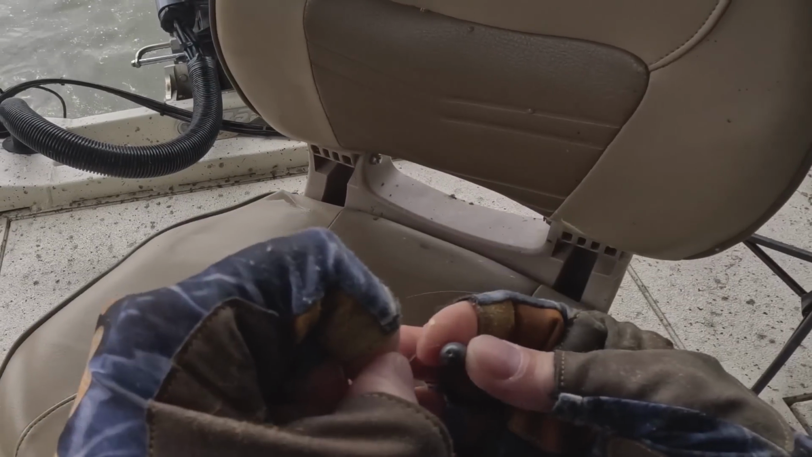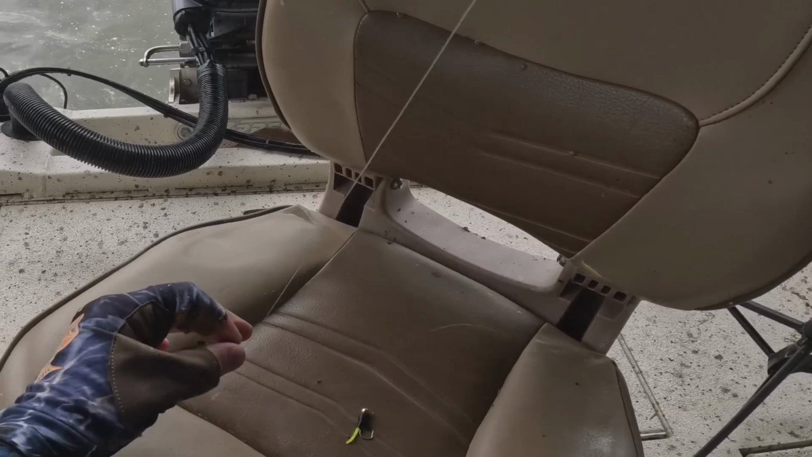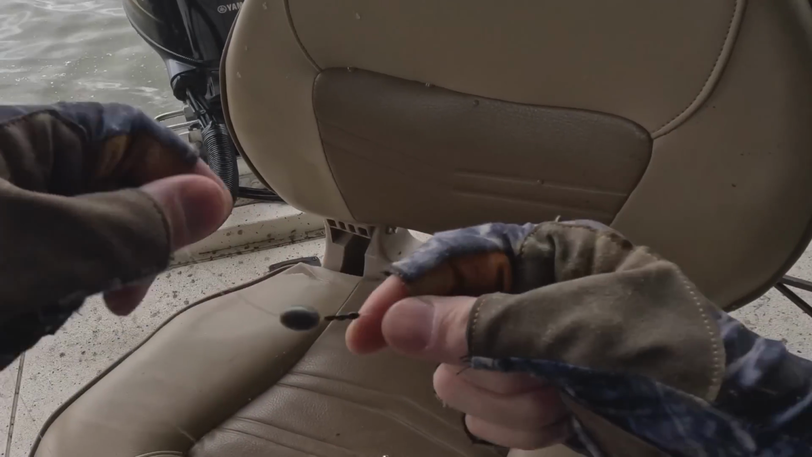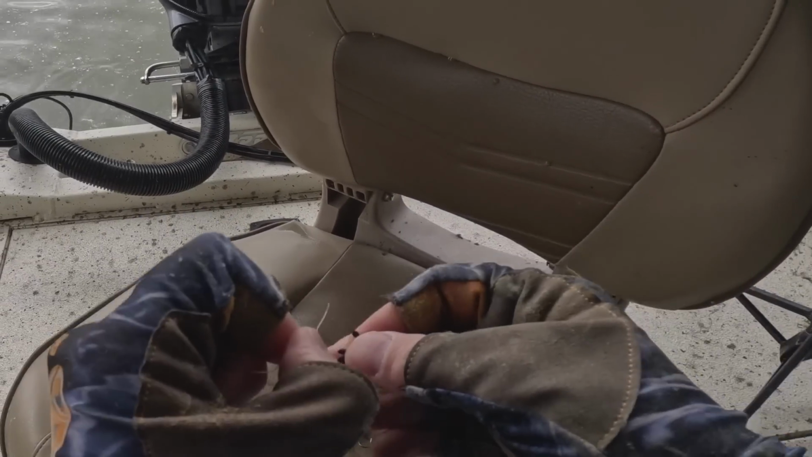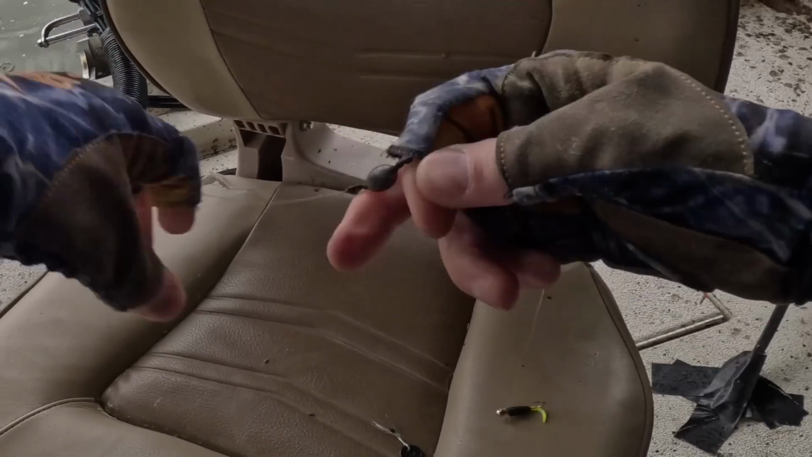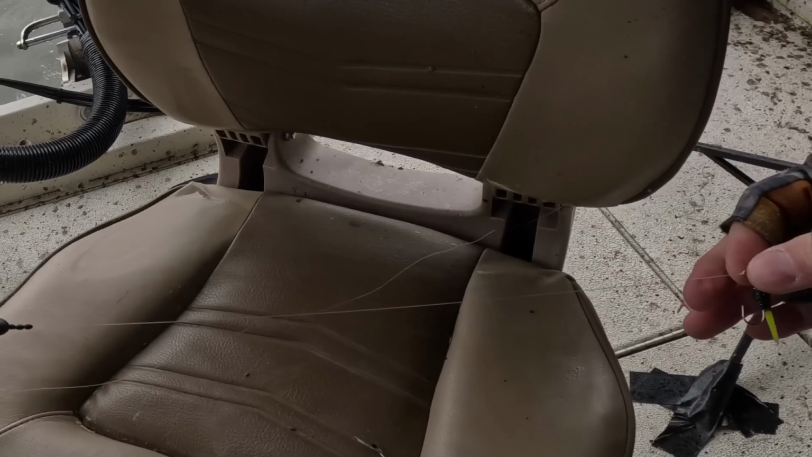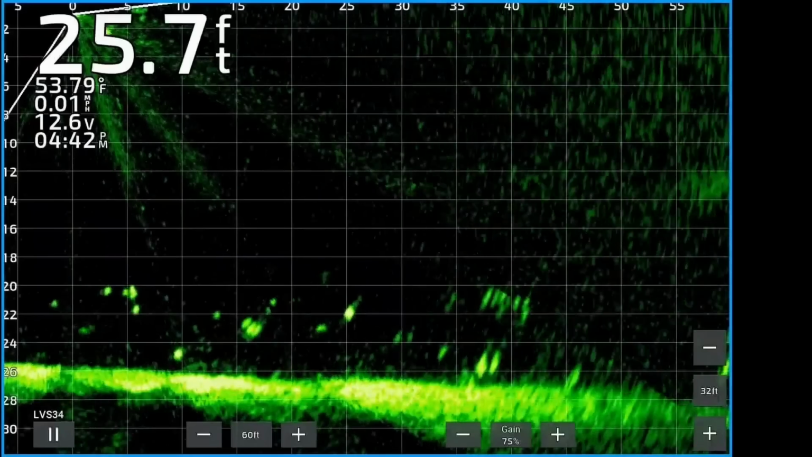I'm using a 1/4 ounce slip sinker. So you got your bobber stoppers, your weight, and then put more underneath the weight. And I usually keep my weight about 12 to 18 inches pegged above the jig head. That's it. Hope that helps.